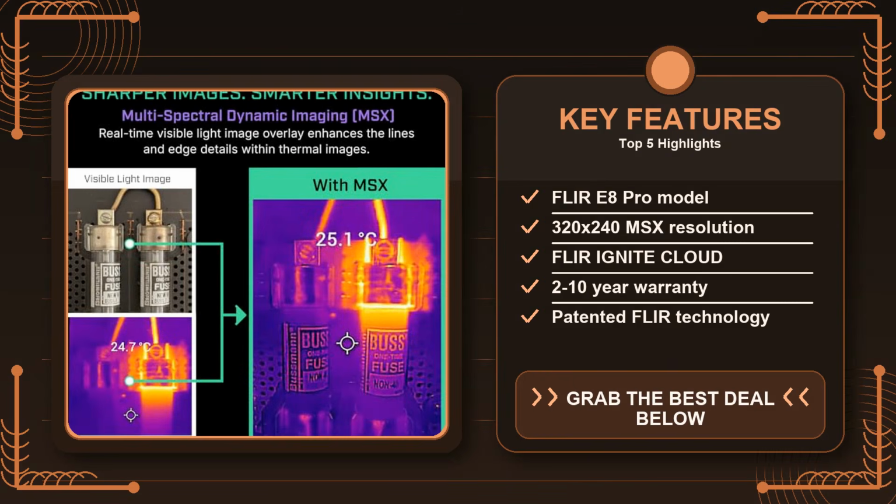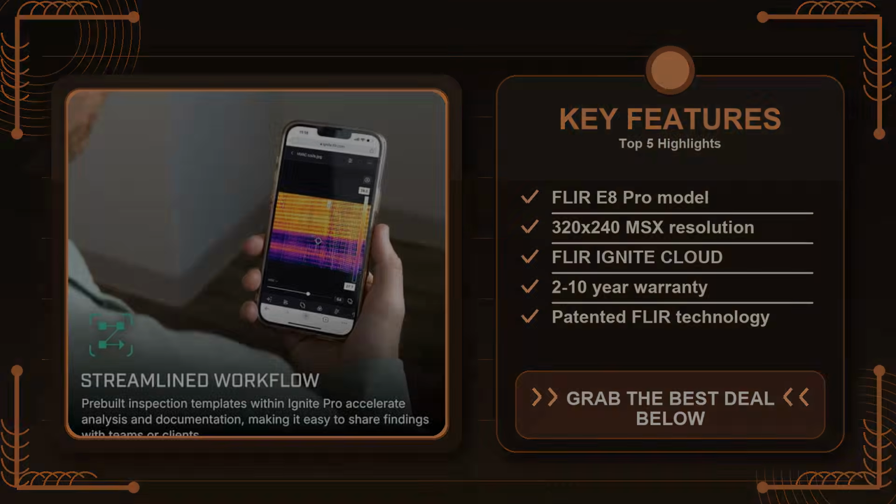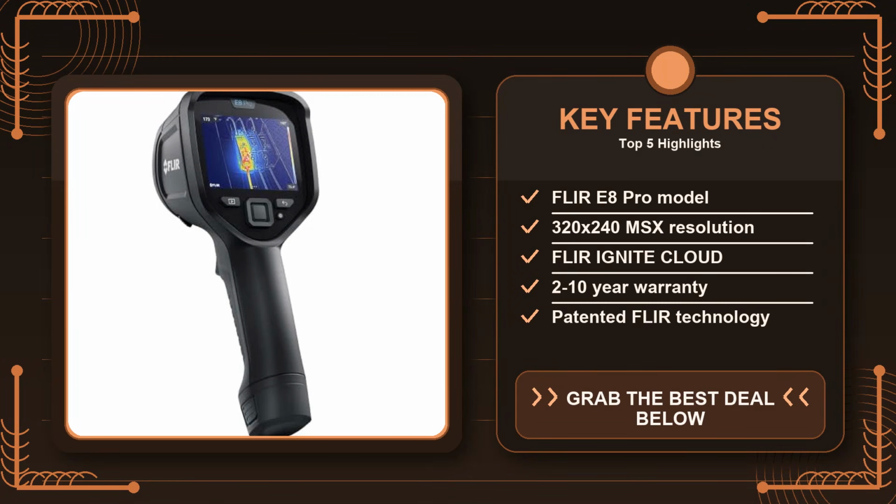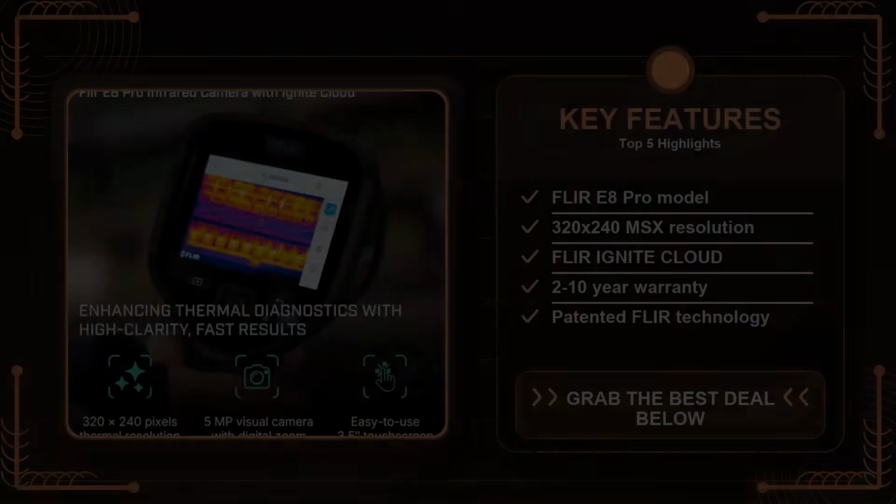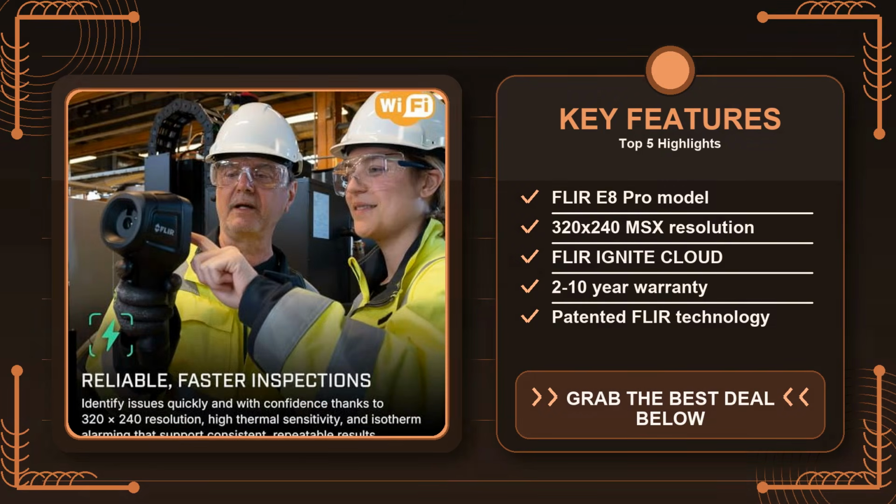Battery confidence is a practical concern for anyone who spends a full day on the job. The E8 Pro uses a rechargeable lithium-ion pack that FLIR rates for roughly 5 hours of continuous use under typical inspection conditions. In my real-world test, I was able to walk through 3 separate residential sites, take about 30 detailed images, and still have roughly 30% charge left. The battery indicator is clear on the screen, and you can swap.